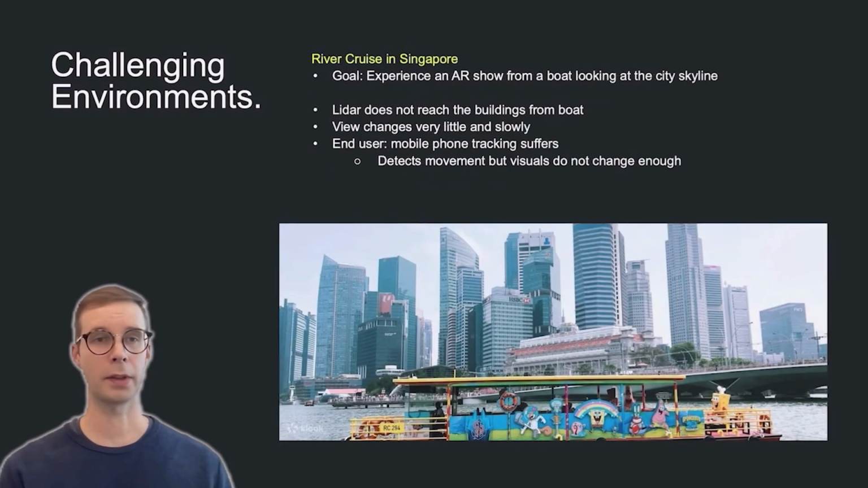A real-life example of a challenging project: a river cruise in Singapore. The intention was to provide an AR experience looking at the shore from the ship. It's challenging to map that, and it's challenging for the end user to experience that. The boat is moving slowly, so the visual look of the buildings is not really changing that much. The laser of the BLK2GO is not reaching the buildings that are a couple of hundreds of meters away. And the mobile phone tracking has this limitation that the visual features are not changing very much, but the IMU sensors are picking up the boat motion. So there's a struggle between detecting motion and the visual features not moving.